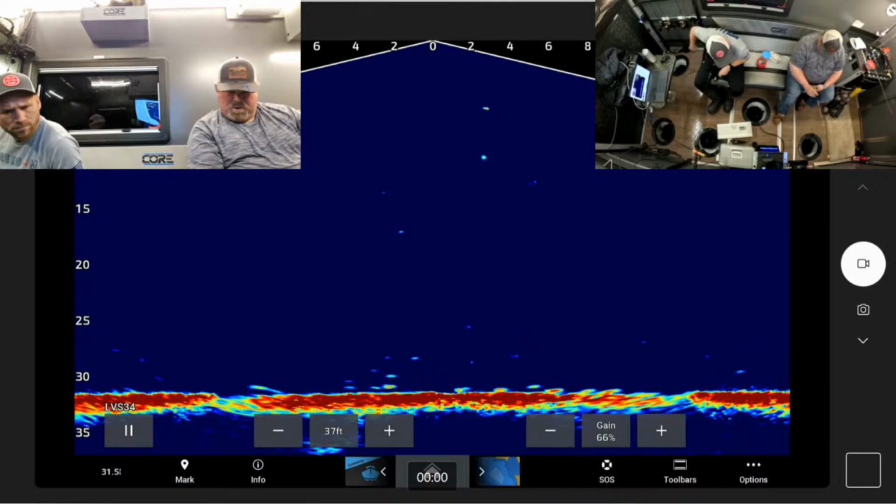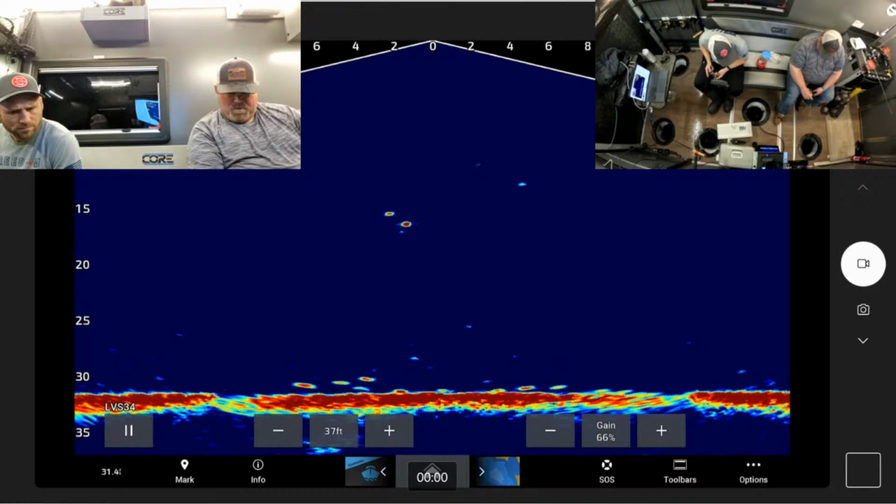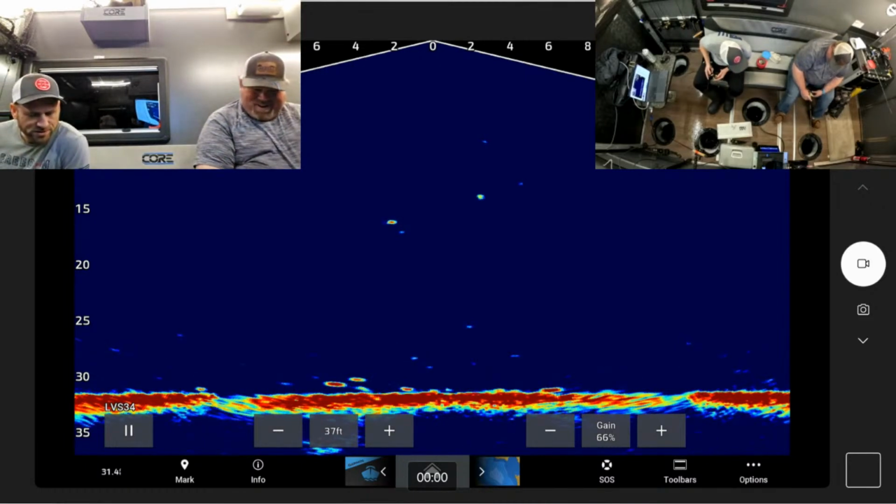Oh, it's way up high. Like your minnow, up that high. Minnow's down there. And of course, I reel up and one comes underneath. Oh yeah, that one looks bigger too, down below. Maybe. I don't understand this fish.